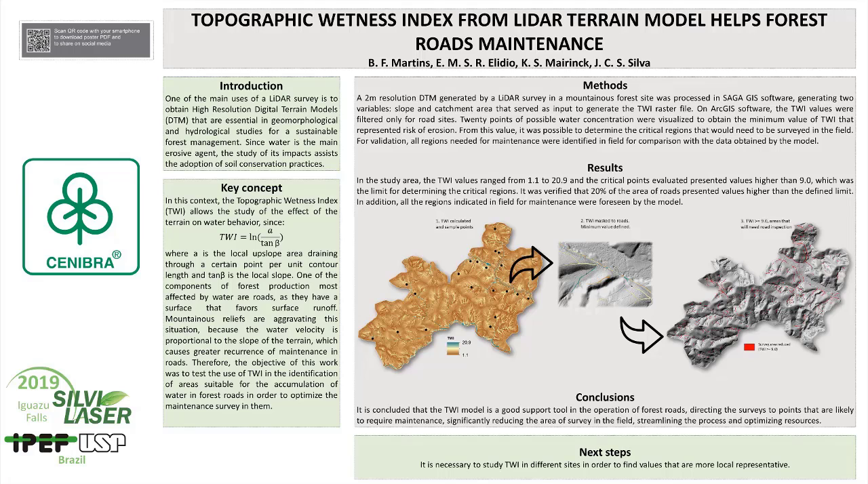Therefore, the objective of this work was to test the use of the Topographic Wetness Index in the identification of areas suitable for the accumulation of water in forest roads, in order to optimize the maintenance survey in them.